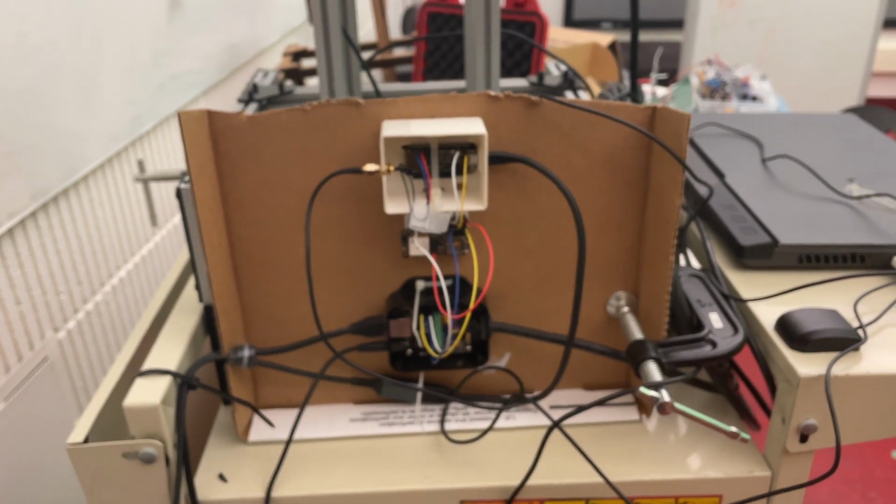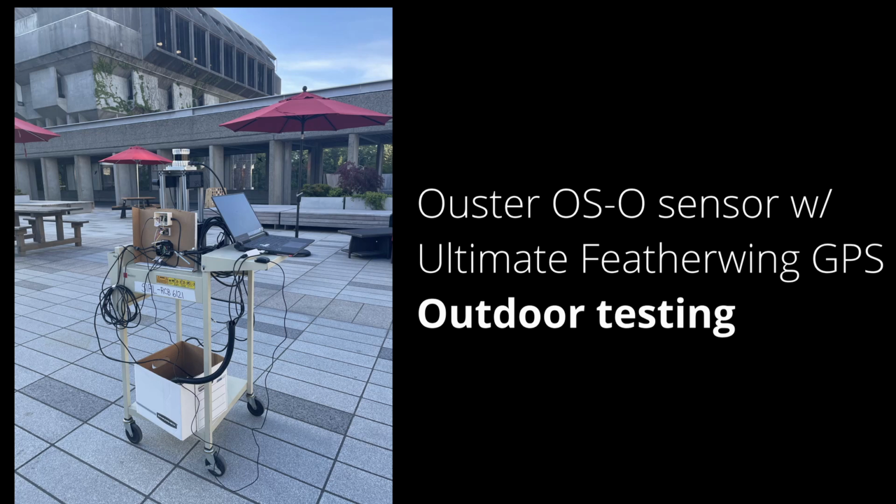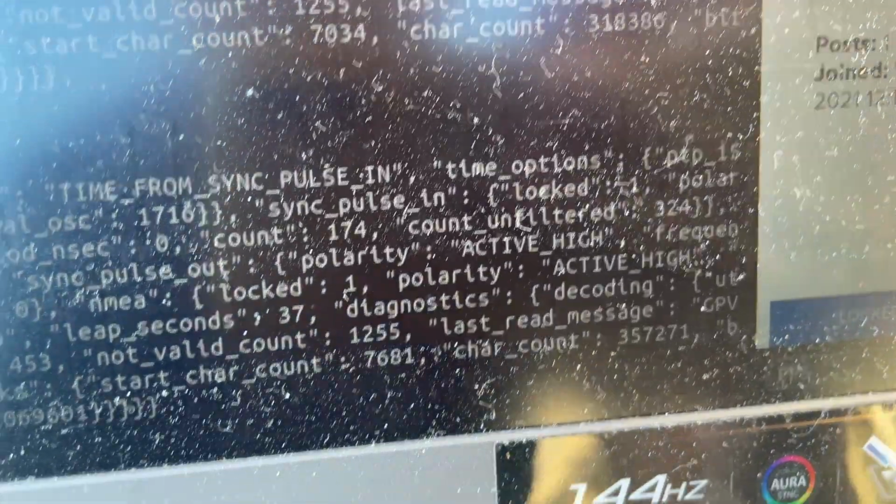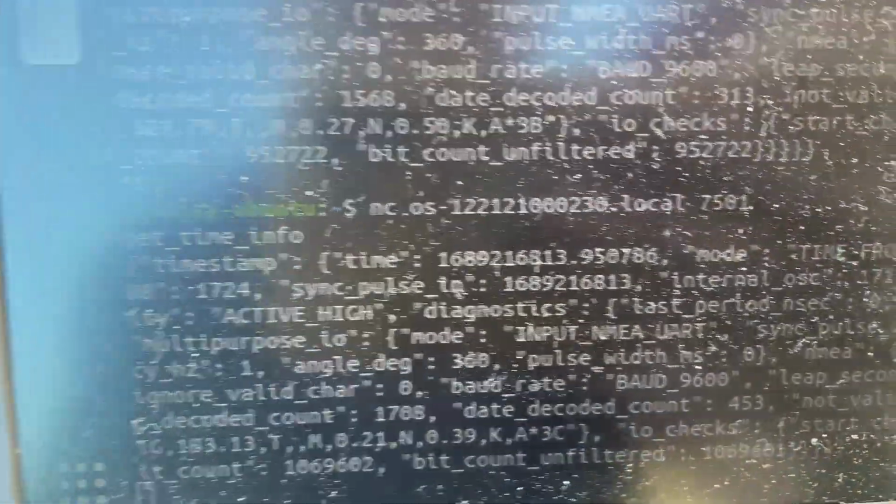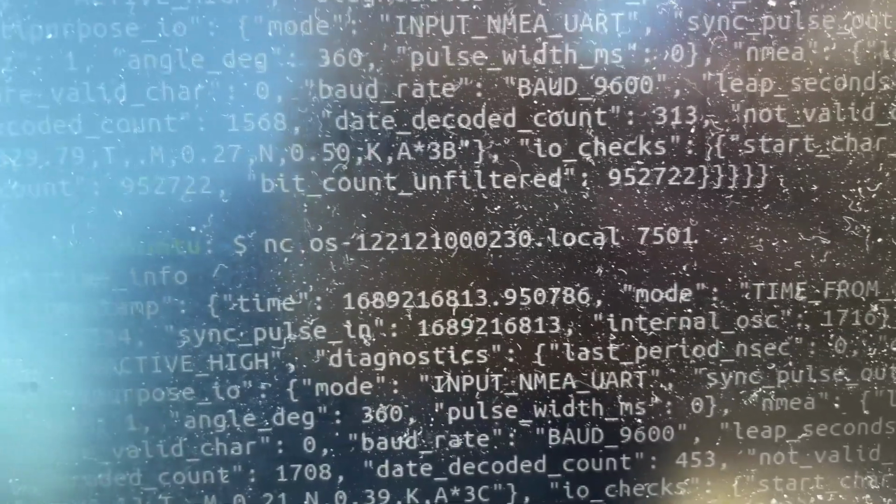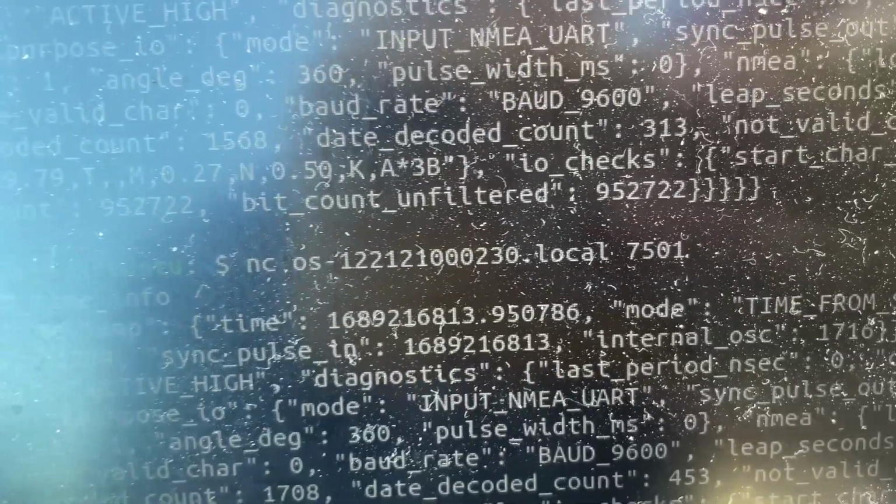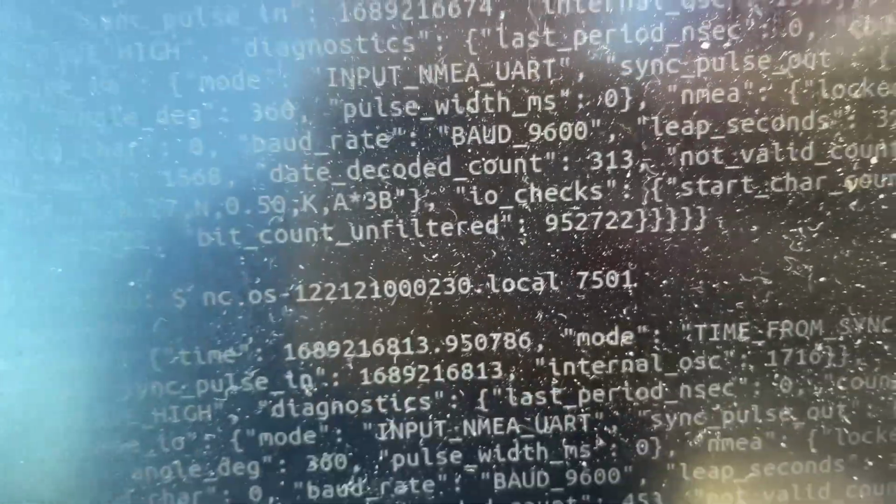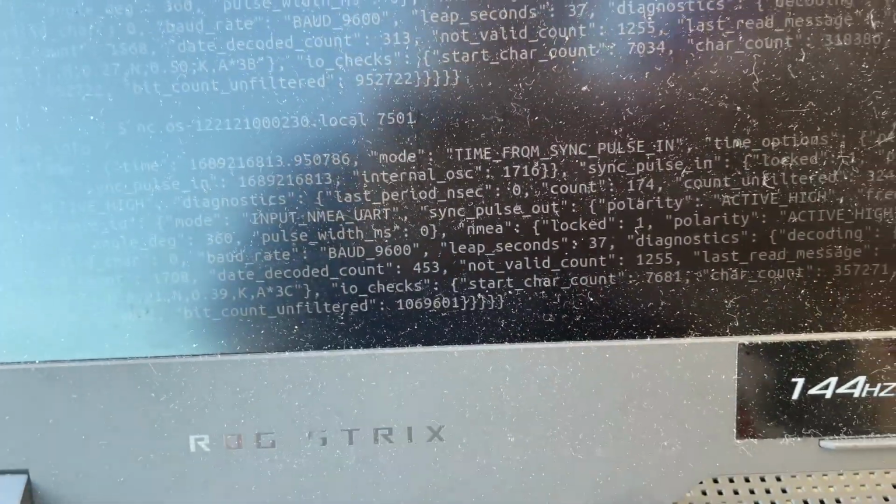And there we have it. Now we can have correctly time-stamped sensor data. Sync pulse in and NMEA both locked, and a timestamp. This timestamp right here, 168.9216813.950786, is actually a Unix timestamp and not a GPS timestamp. So it is correctly stamping the time based off of the GPS sensor. I figured it out.